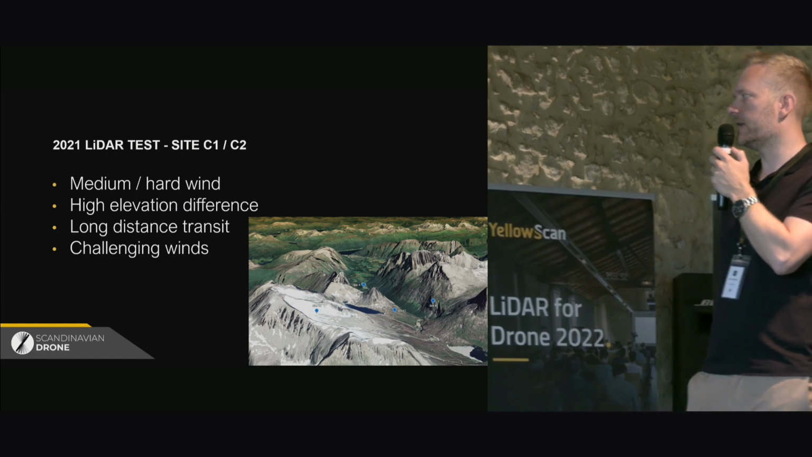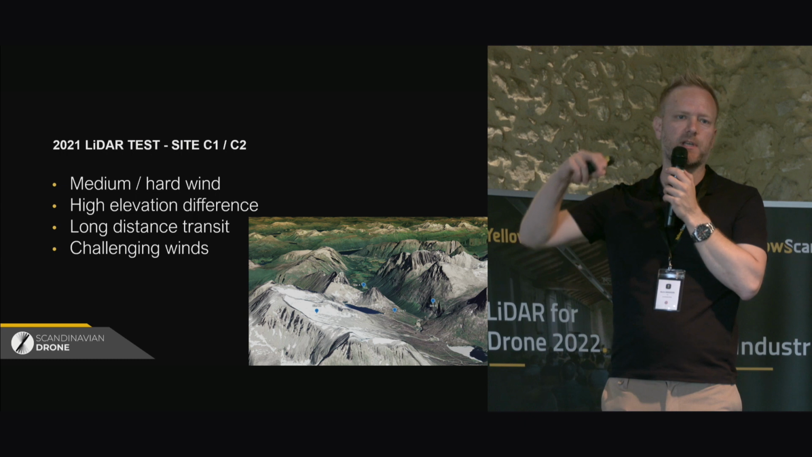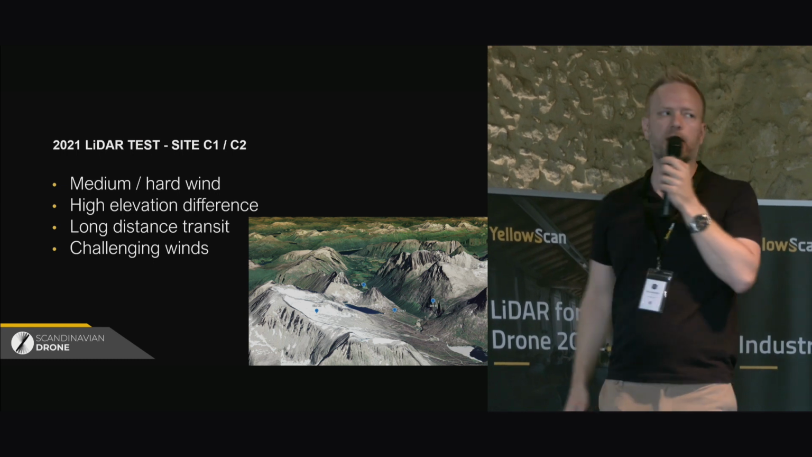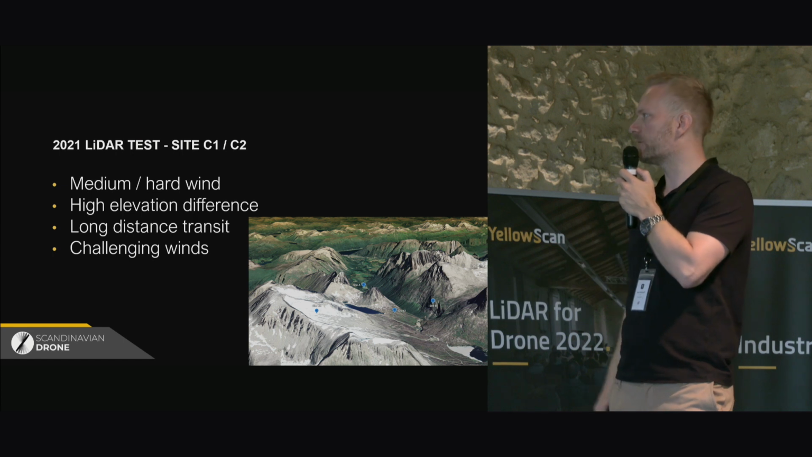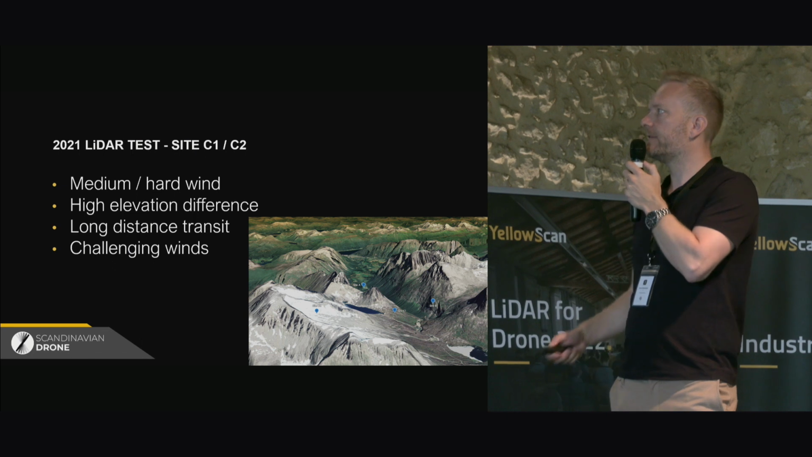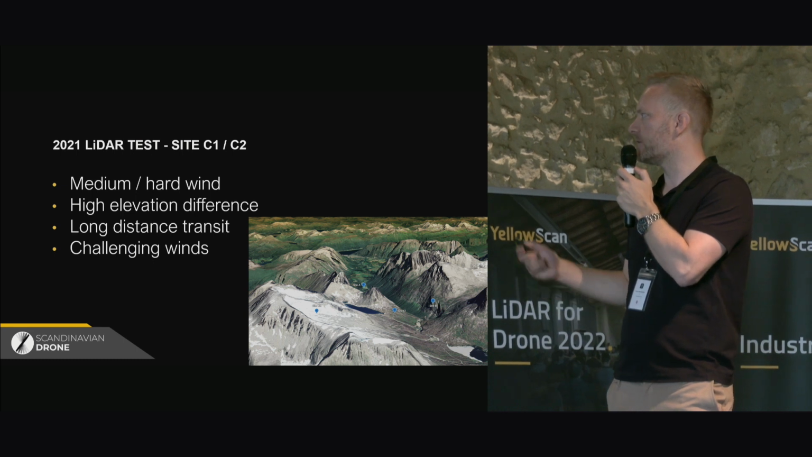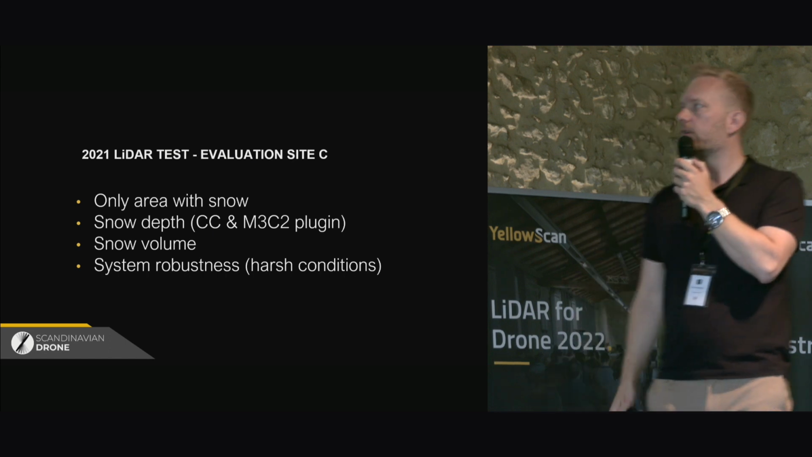and Orbiton was actually the only one who chose to go for Site C2, which is more or less 2.5 kilometers up towards the edge of the ridge of the mountain. And up there was a lot of strong wind and turbulence coming over the ridge. So they managed to collect data, but then they decided to abort the flight about halfway in. But we got some datasets as well, so if anyone is interested, you can check those out later.